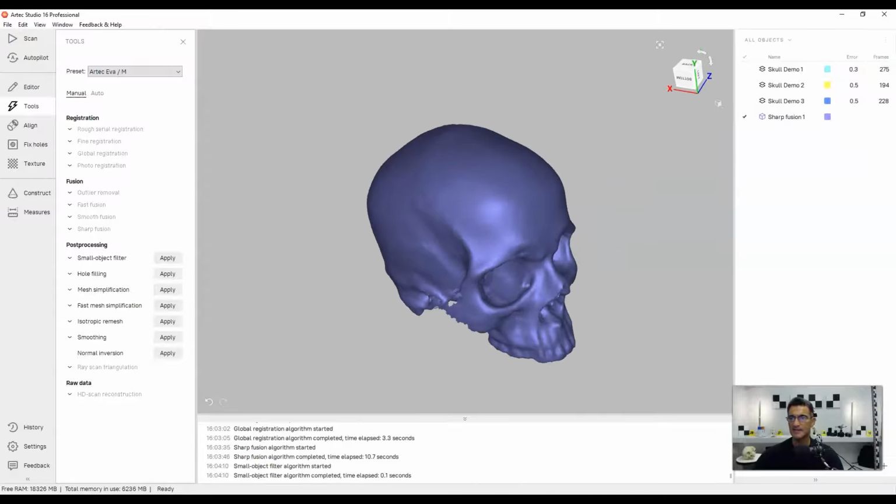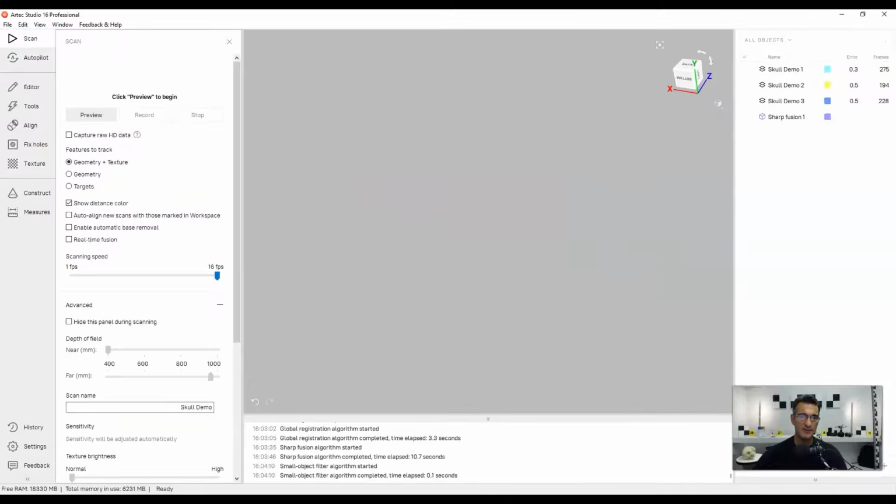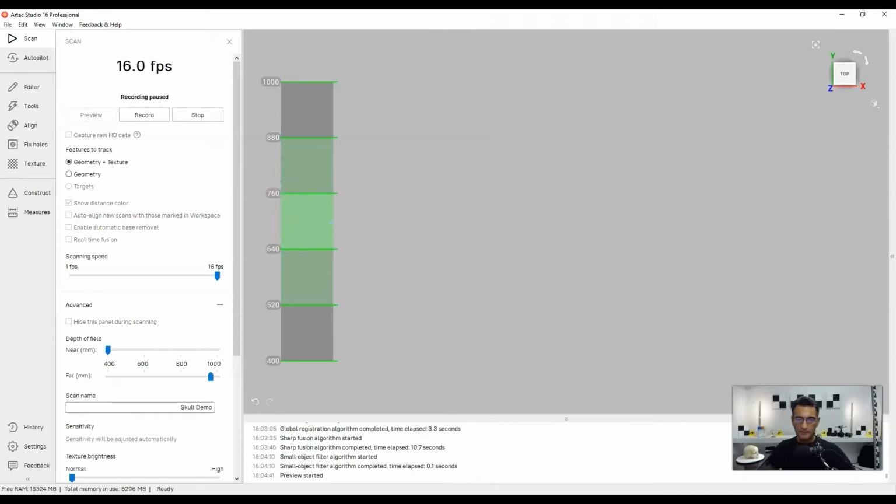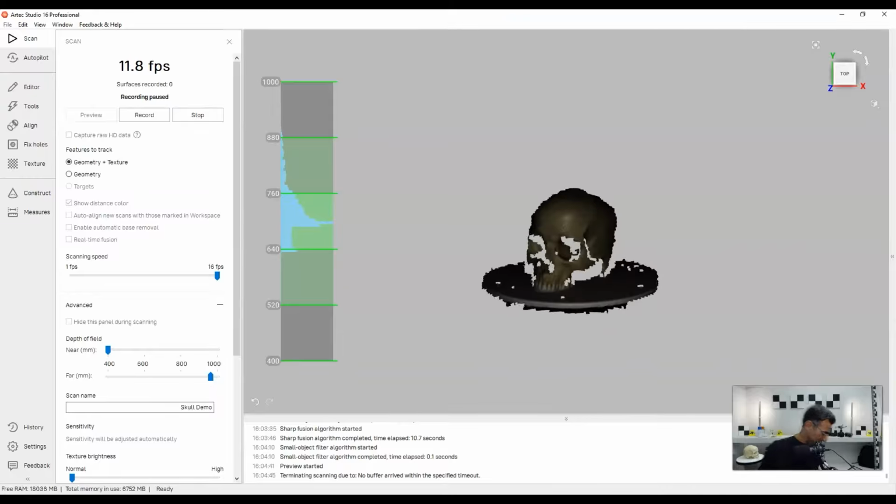In fact, you know what? I think that's what I'm going to do. I'm going to shut this off. Let me go back to the scan. I thought I'd get away with 3, but I think I'm going to need to scan this again. So let's do a preview here. Okay, let me set this up. I'm going to go from a slightly higher vantage point, and I'm going to scan this again. So just give me a second.